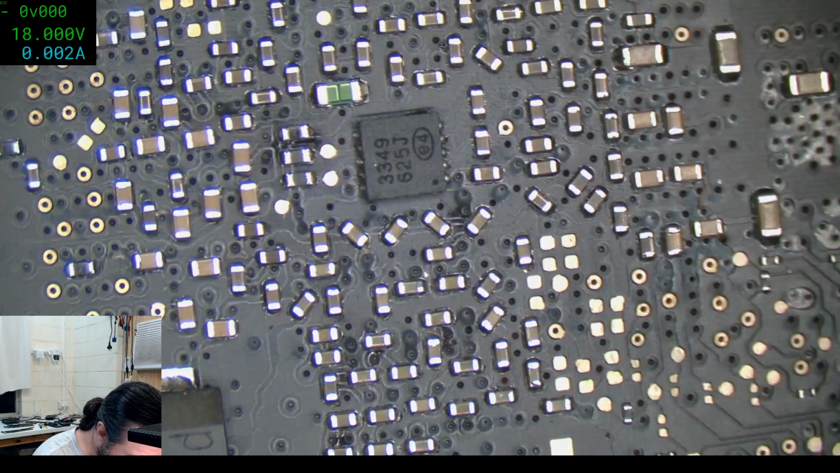Try trimmer pop. Yeah, it's possibly an idea. Maybe he just needs to put a chip in. Yeah, so we need to put on a rail that will constantly retry.